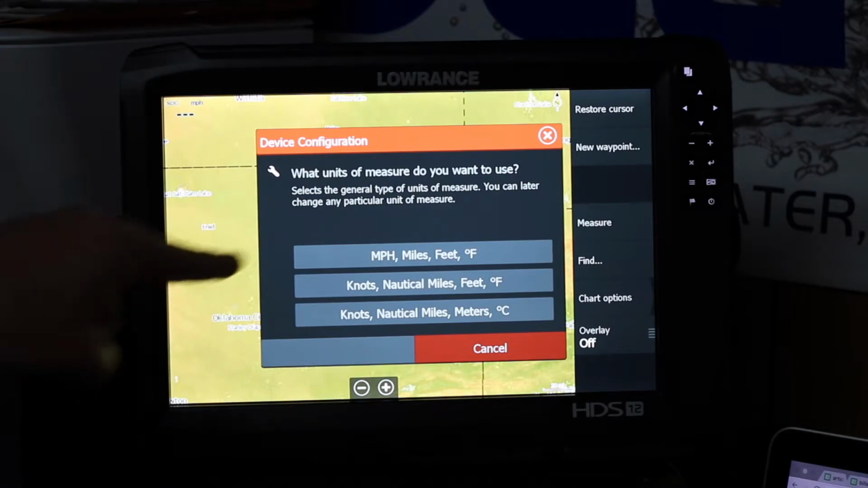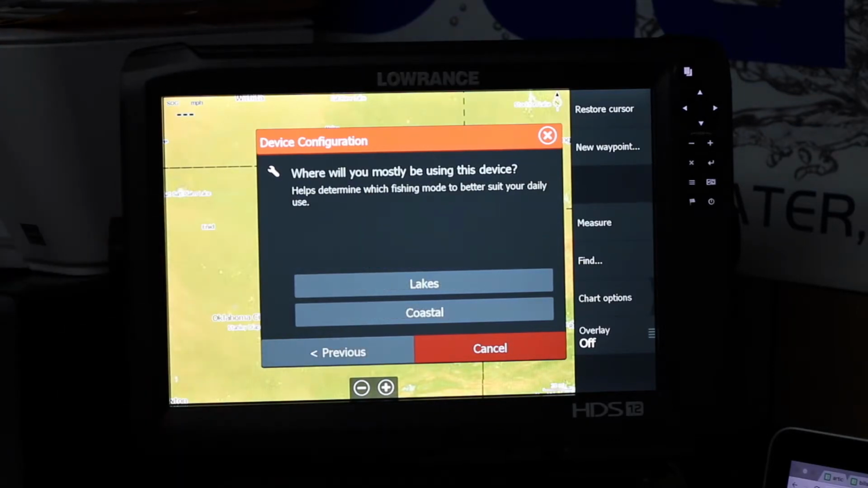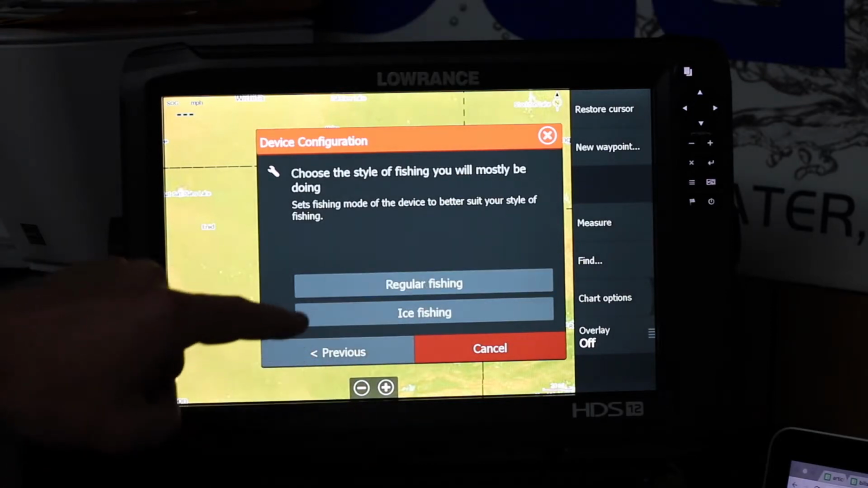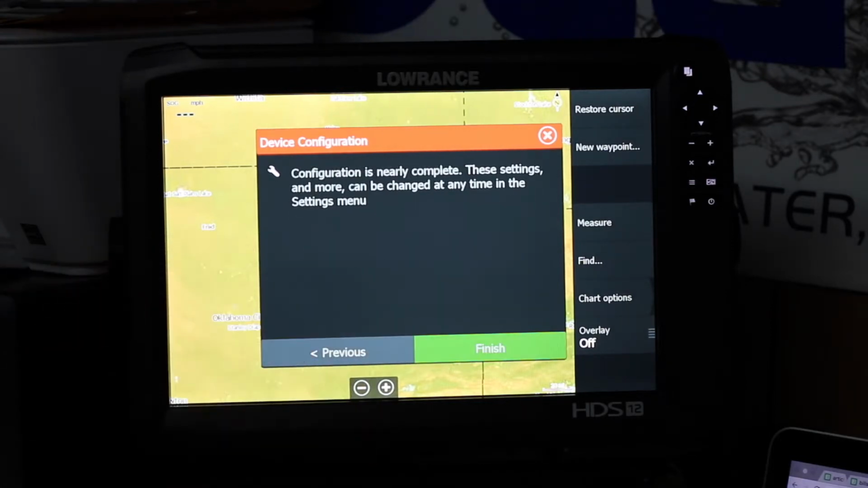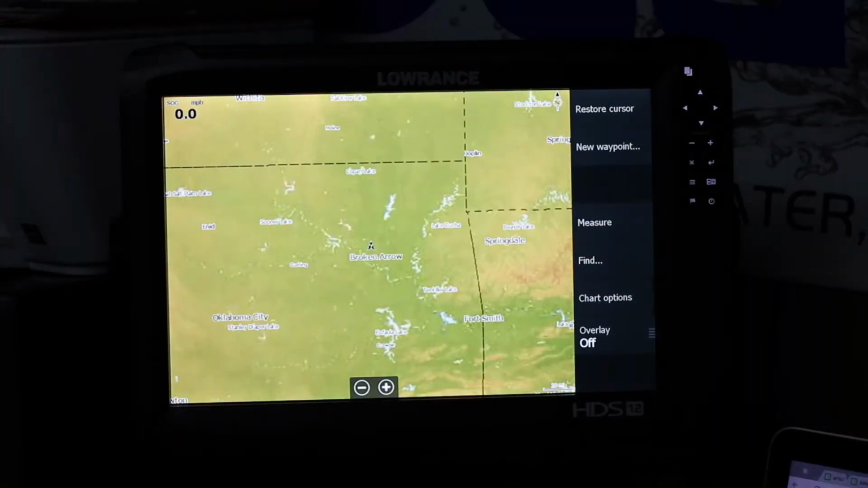I am in America, so I'm going to go with miles per hour, miles, feet, and Fahrenheit. And I'll be mostly using it in the lakes, and then regular fishing. So we're going to go ahead and hit finish. That was all pretty basic, so I'm going to go ahead and go into some more advanced features, like how I set up the sonar.